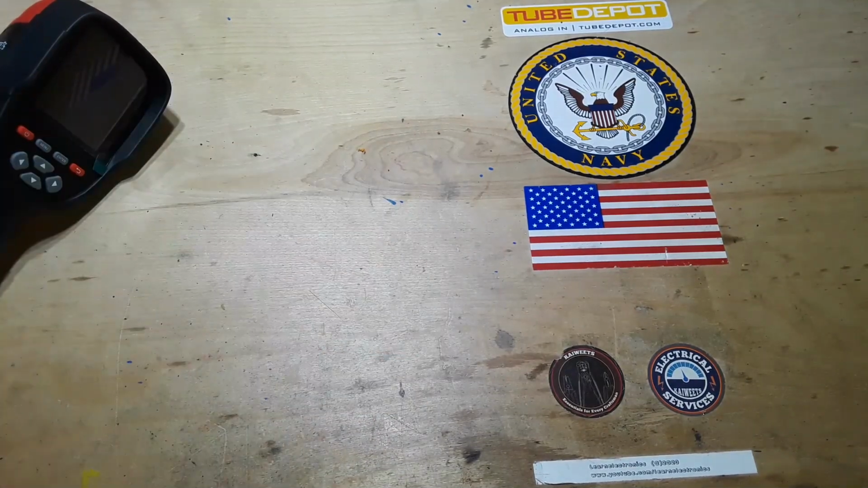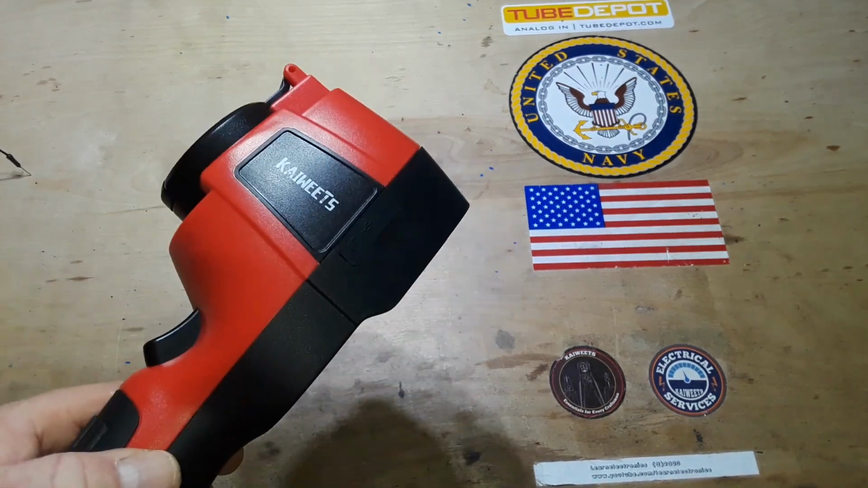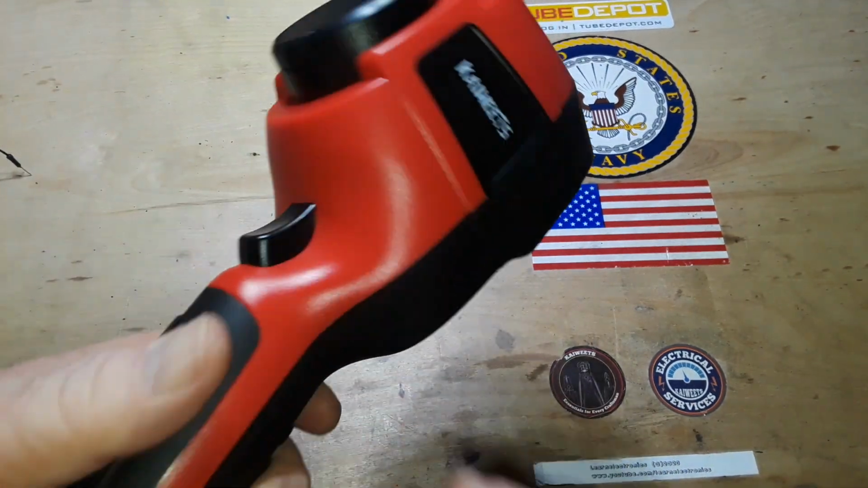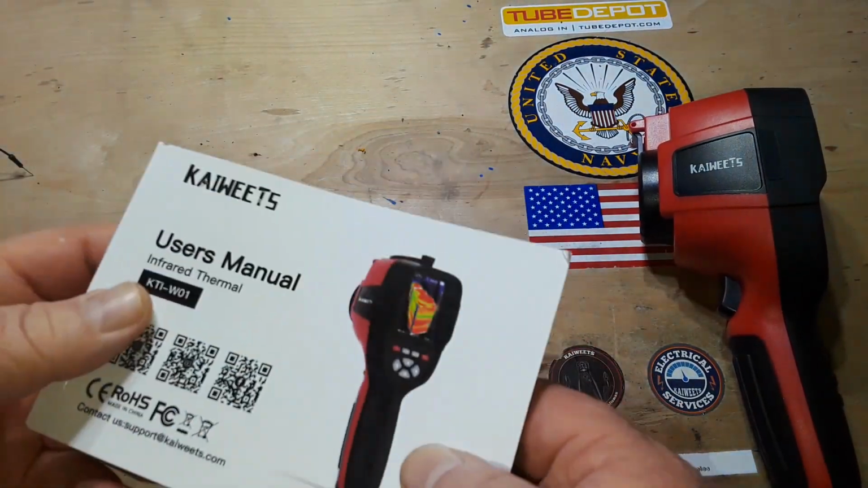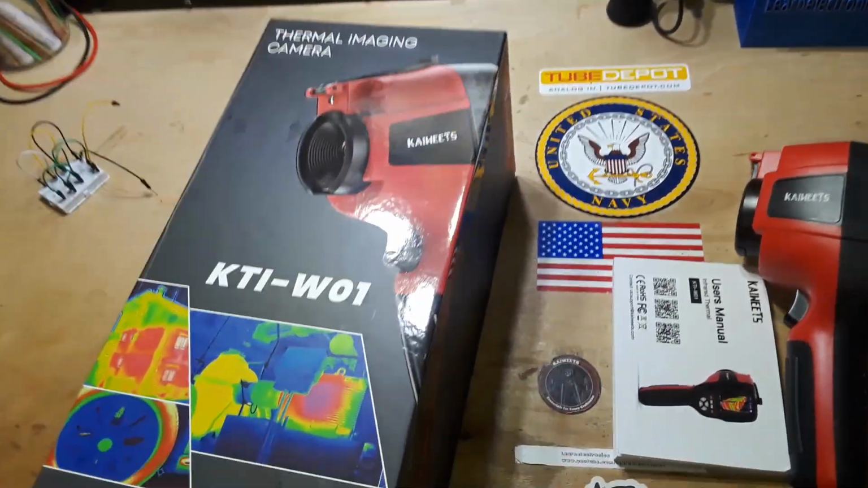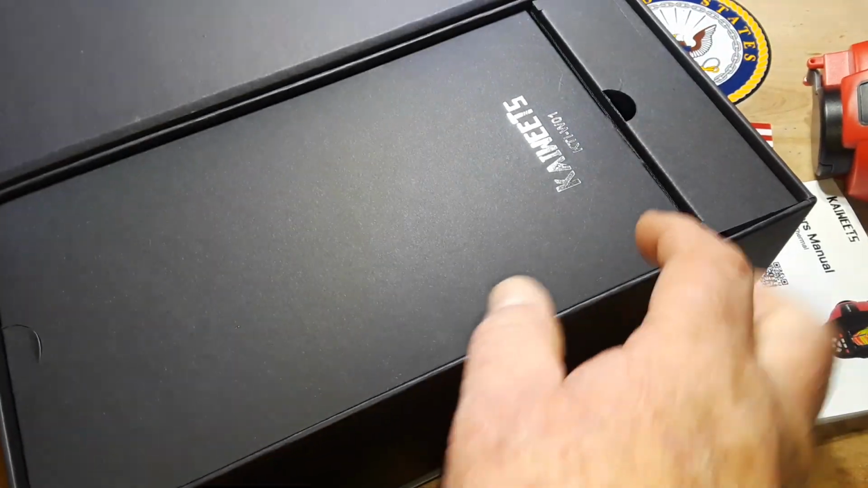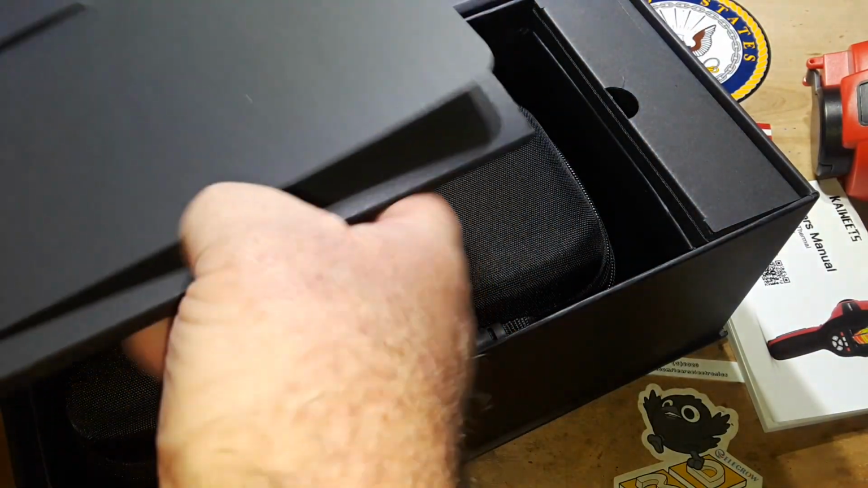Okay, so if we take a look at everything that comes in the package, well, you get the KTI-W01, obviously. I don't know if I showed you, it has a nice little lens cover there, wrist strap, battery under here, nice handheld unit. Manual looks thicker than it is, 28 pages for each language, and it comes in a really nice box here. I mean, this box is almost too big to fit on the table. Magnetic closure, inside very nice. That's where our manual lives.